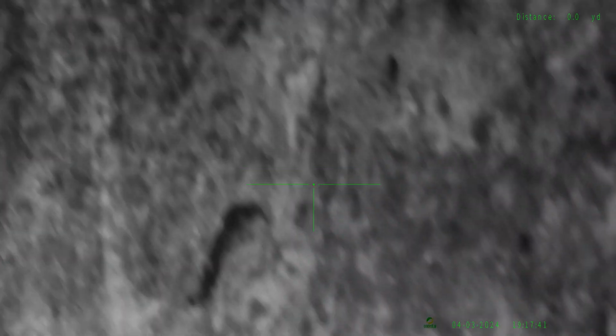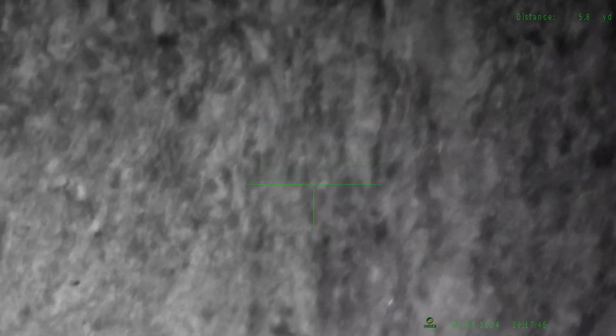It's just a brick wall that I'm pointing it at. 5 yards. So it'll be ideal for ratting at close range. Obviously you'd focus in better than what I'm doing at the minute.